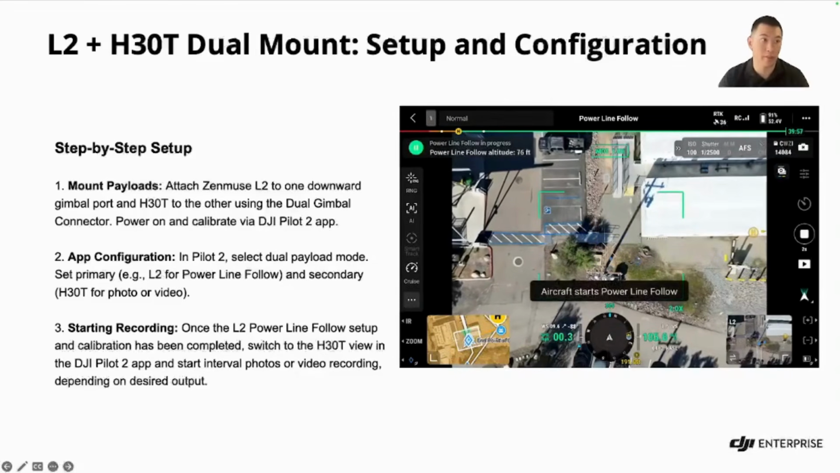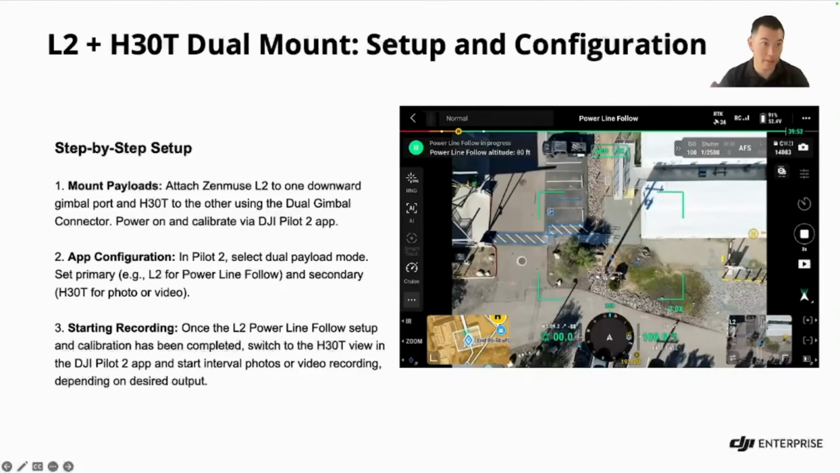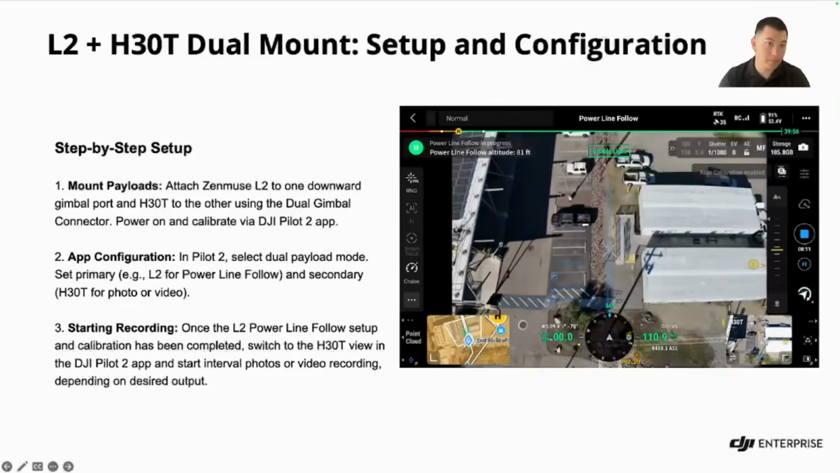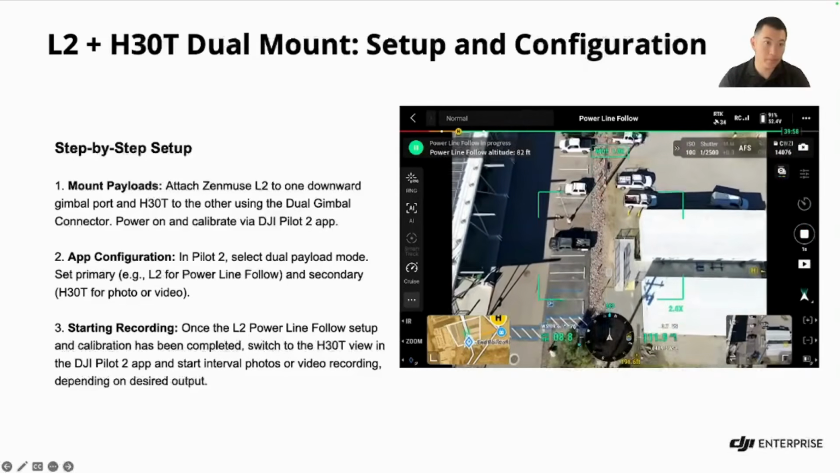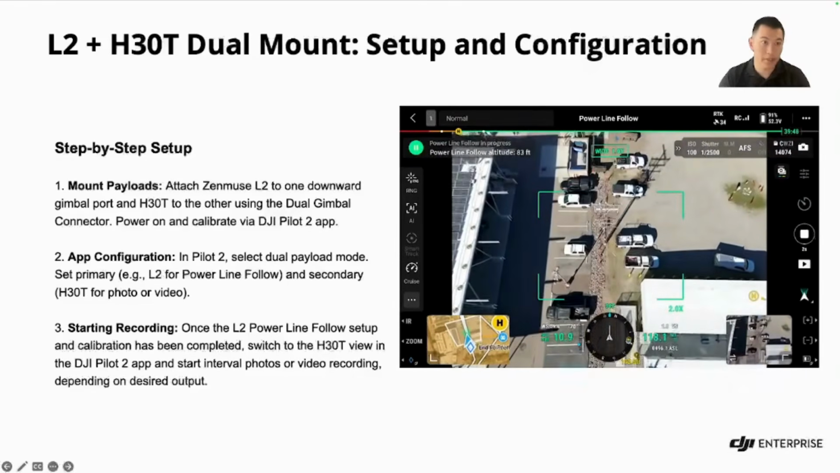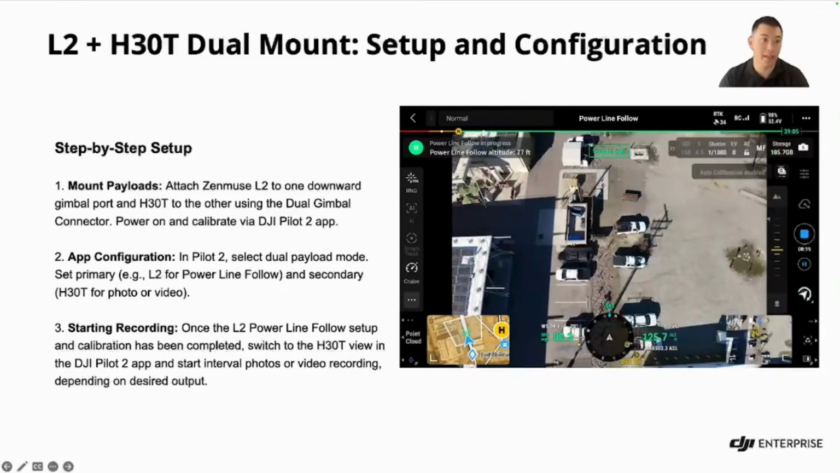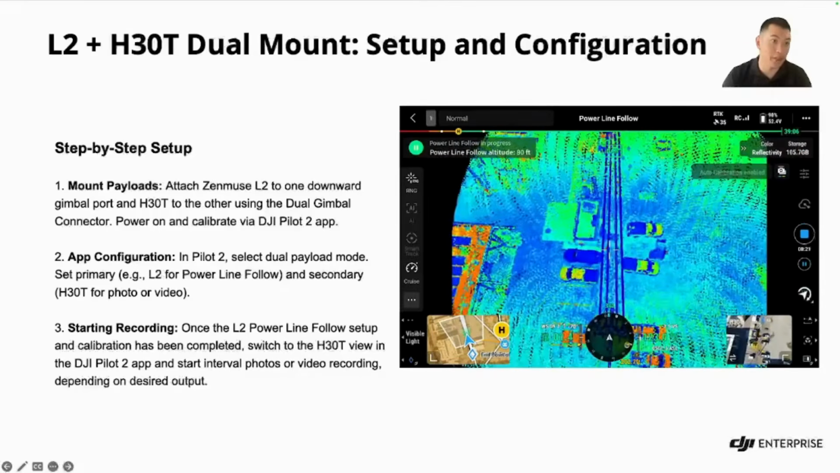Once you've started your Powerline Follow feature, as you can see here in your L2, you would then switch to your H30 and start whatever you want, videos or photos. So you can see here we have two payloads, and the L2 is following the power lines as the H30 is able to take video or photos.